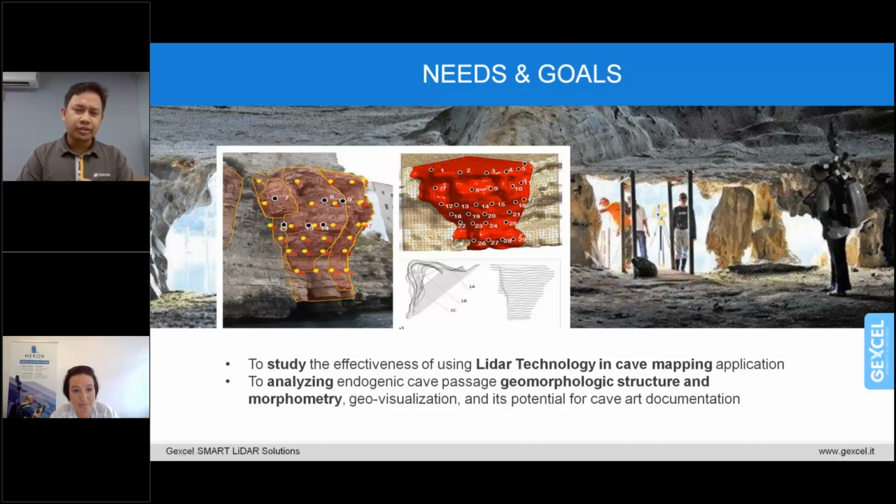For this expedition, one of the objectives is to study the effectiveness of using lidar technology in cave mapping applications, to analyze the endogenic cave passage geomorphologies, structure, and morphologies, and to study the geo-visualization and potential of cave documentation.